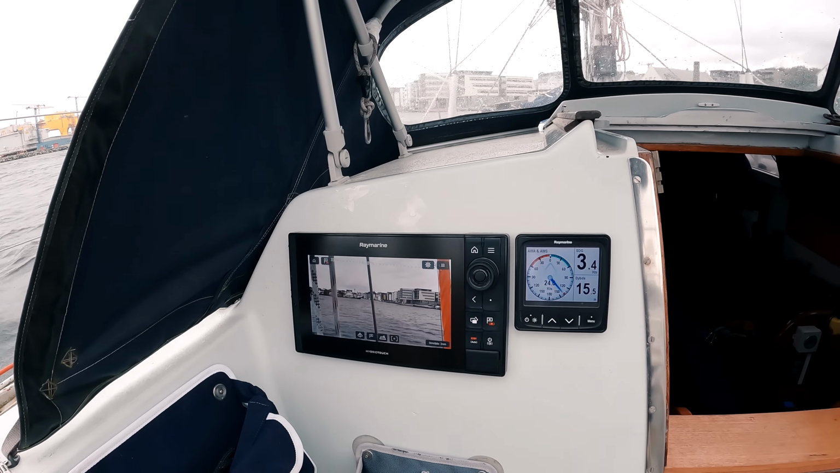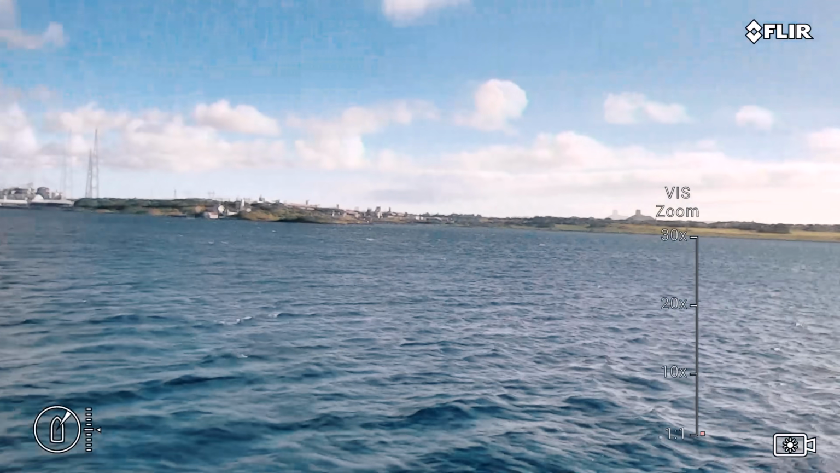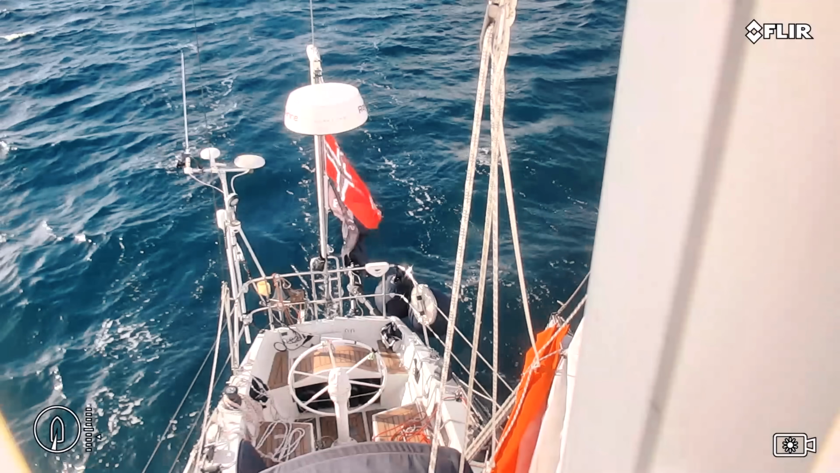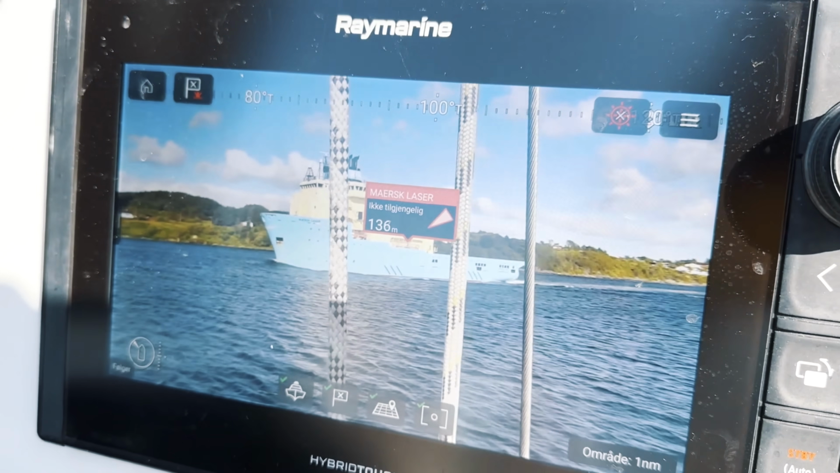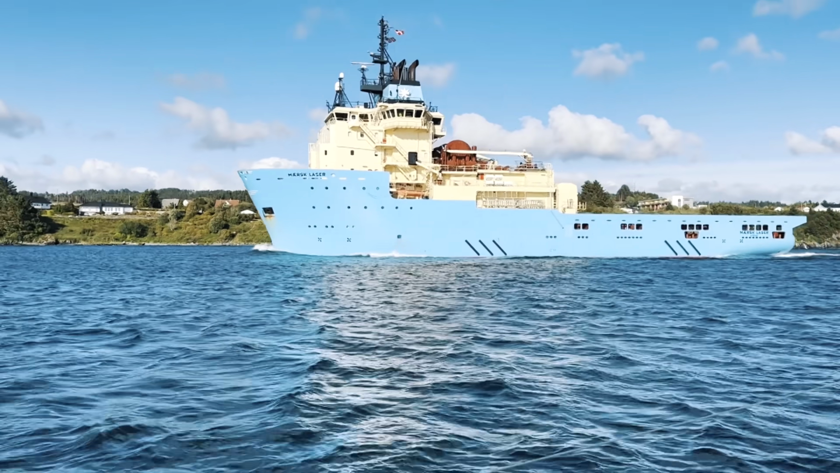That's pretty awesome. What's cool, when I'm down here resting offshore, I can now use the chart plotter to look around all of the boat, check the sails and everything, the mainsail, and then forward again, and really see what's going on 360 around me. So yeah, and you can also make the camera track AIS signals on boats. So now the camera is panning and following the mast lasso.